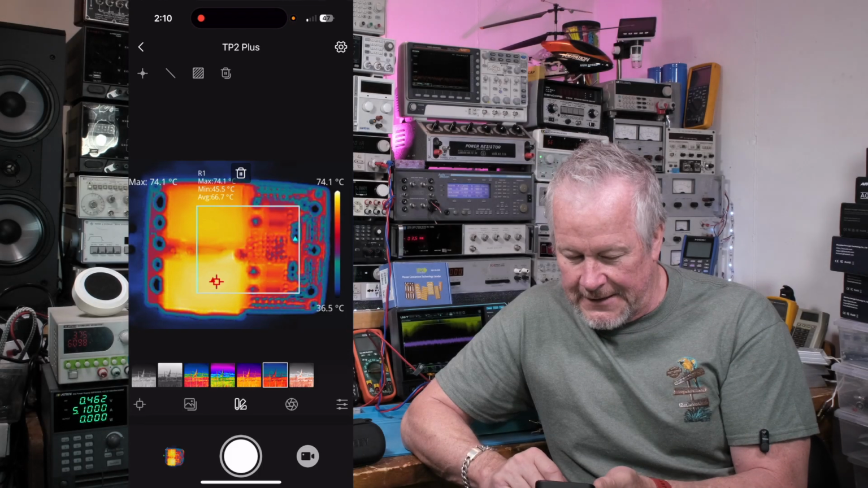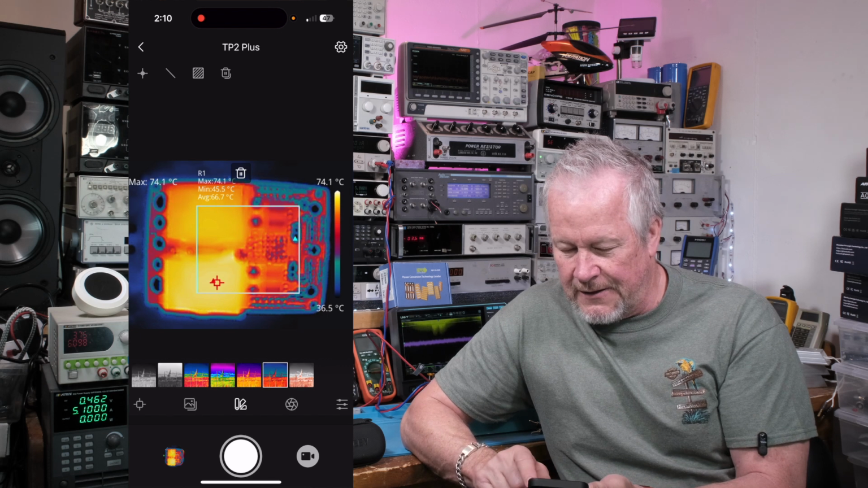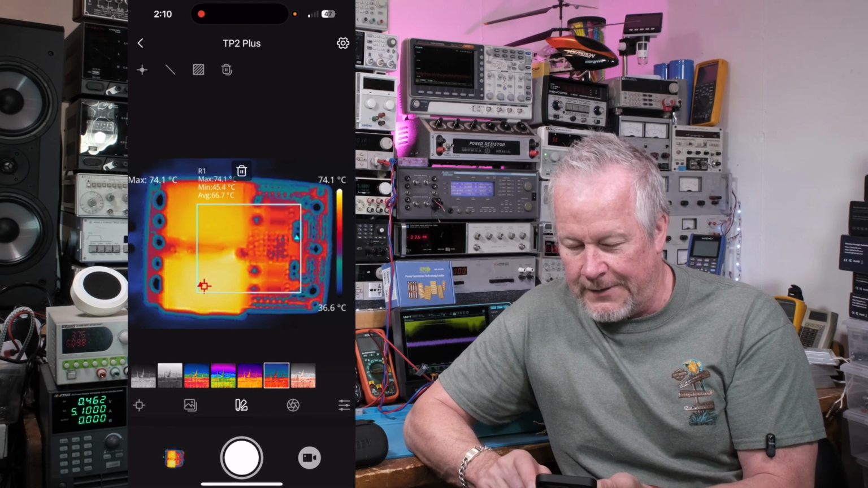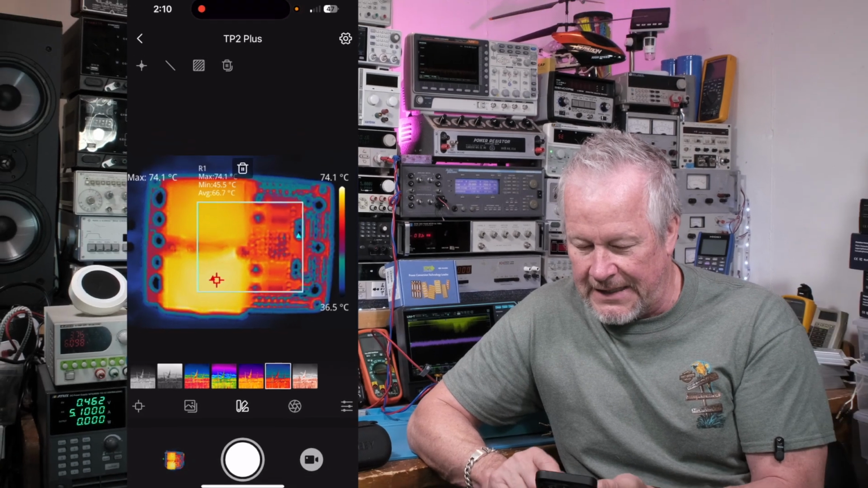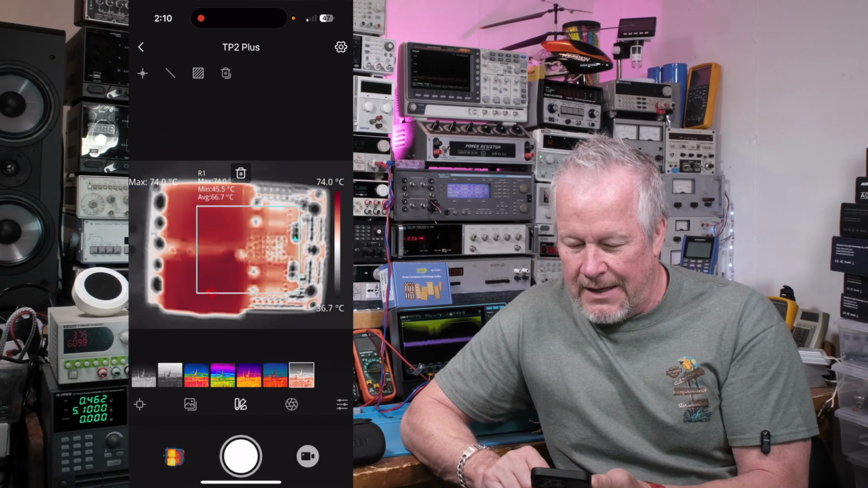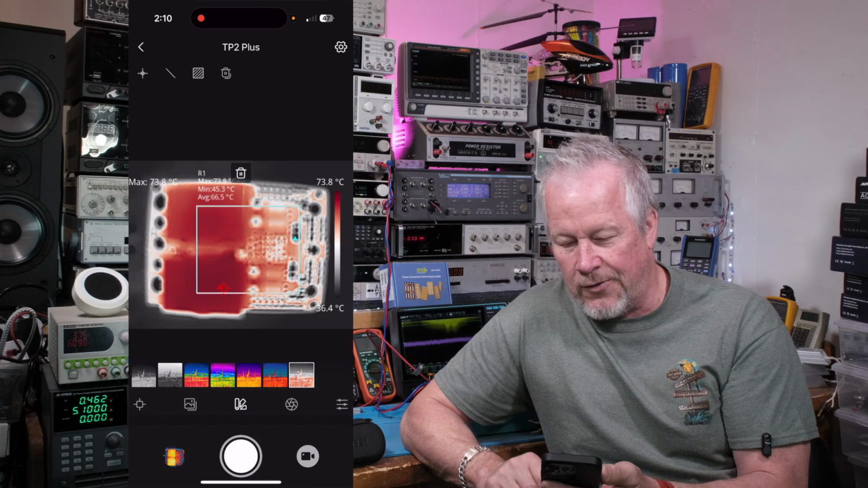So, okay, there's the menus. Here, let me walk you through this. Now we're on the box second to the far right. When I click it, it says it's lava. So that's the lava one. If I click on the farthest right one, what does it say? RD gray. So it's red gray.